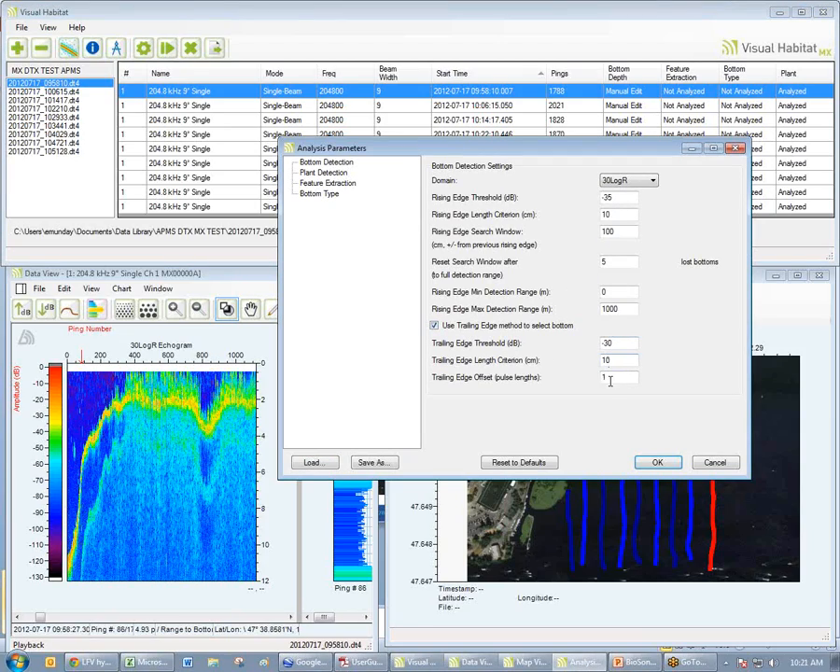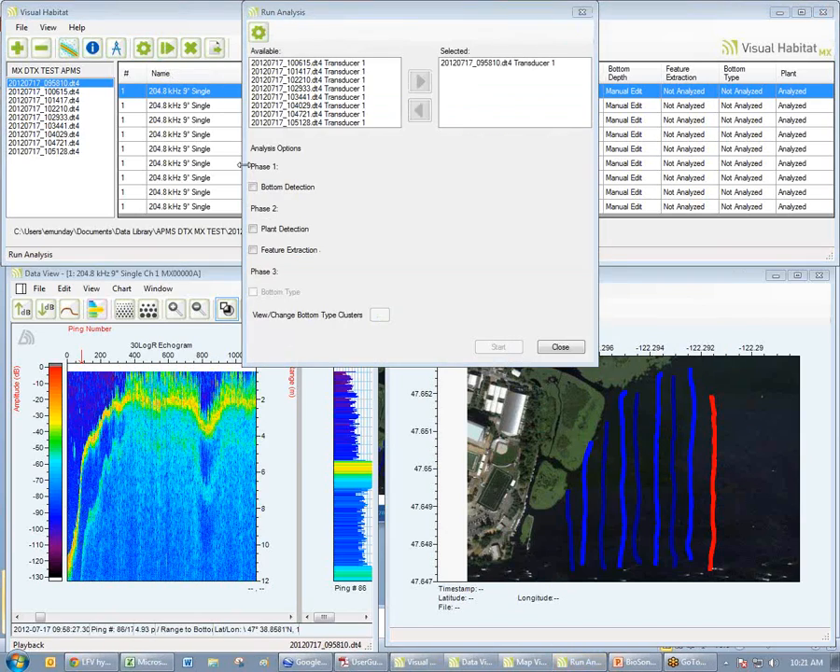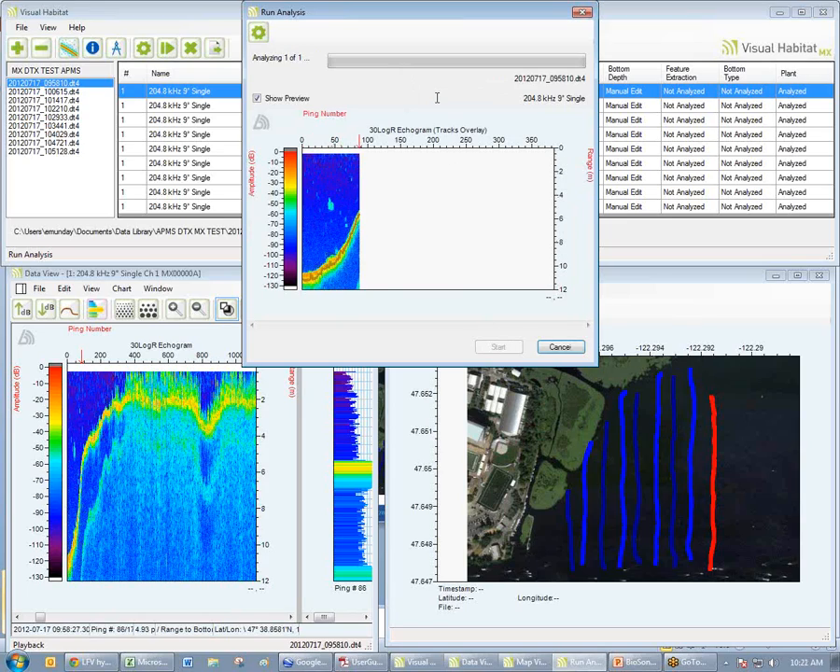Now, again, these are all the default values. I'm going to say OK. Okay, we are configuring for bottom detection. Now we run the analysis using this run button, and we choose bottom detection. And I'm only going to do one file in the interest of time, but normally you would choose all your files and say start. And so now it's drawing the bottom.